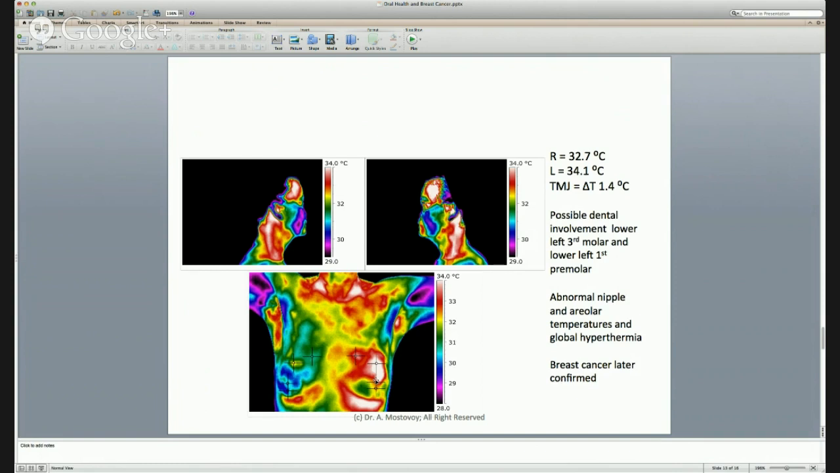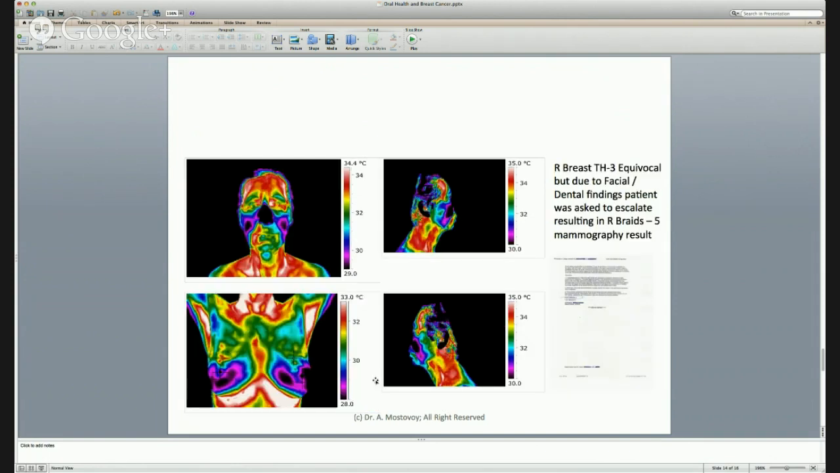And finally, I want to show you a case where thermography really played a role and kind of changed my mind because I write reports for these women. She came in for a full body report, and when I looked at her breast first, as you can see right around here, there was a hot spot, and I thought, well, maybe it's not so bad. Maybe she's kind of equivocal.